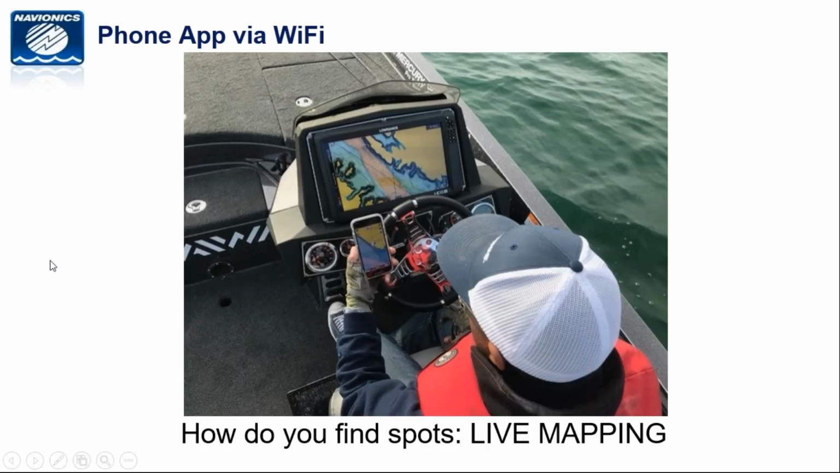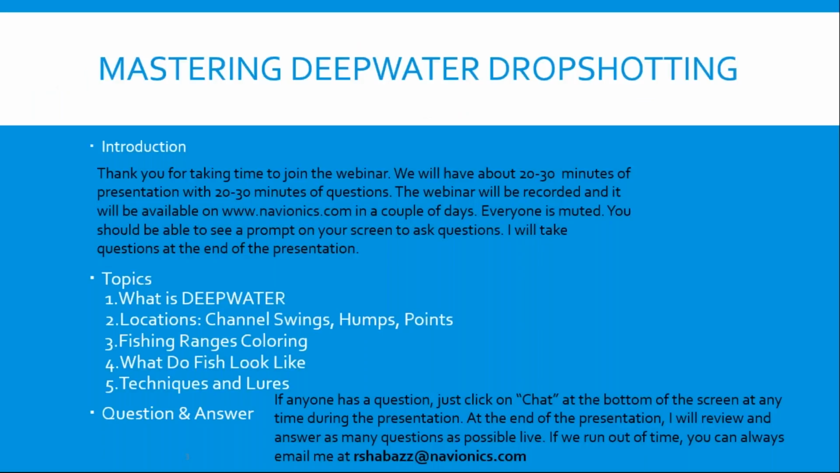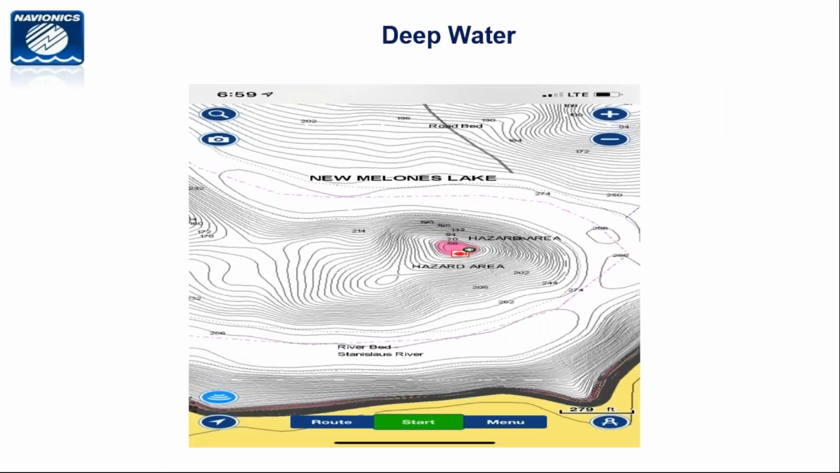Let's go back to the very first slide. Where you can get off the bank and find spots like this, which is out in 49 feet of water, using these different techniques that we chatted about tonight.